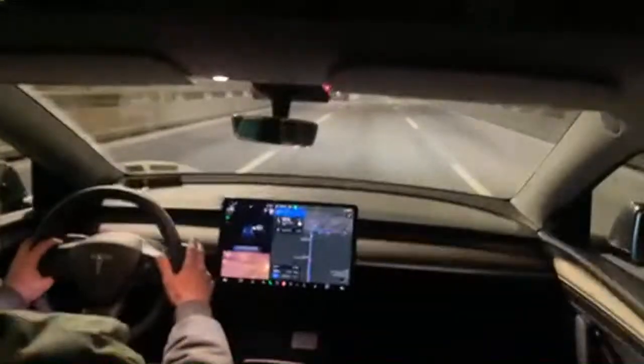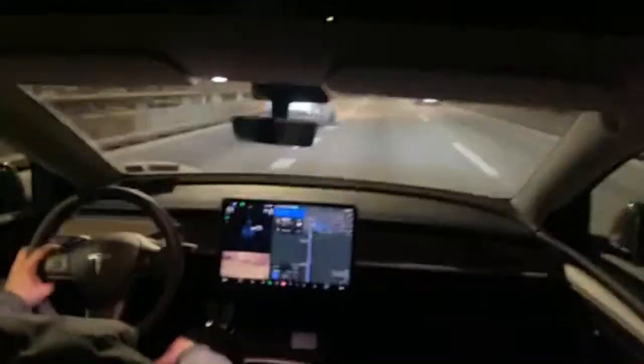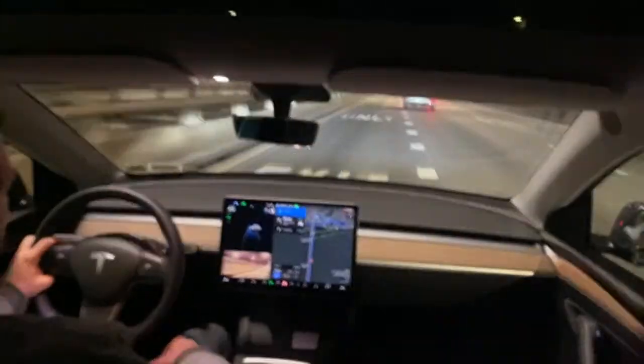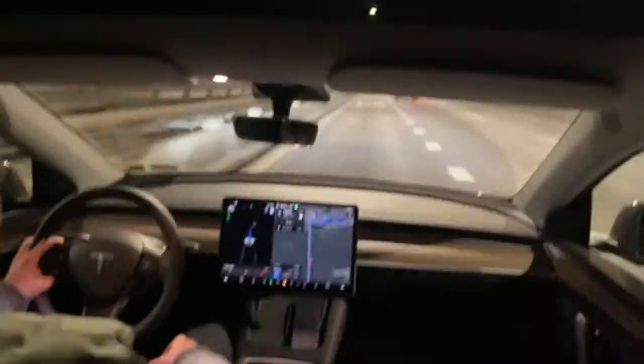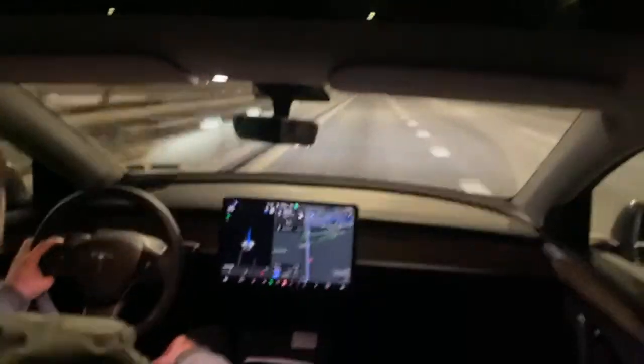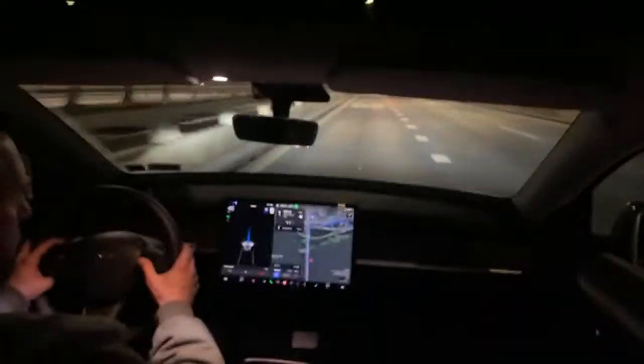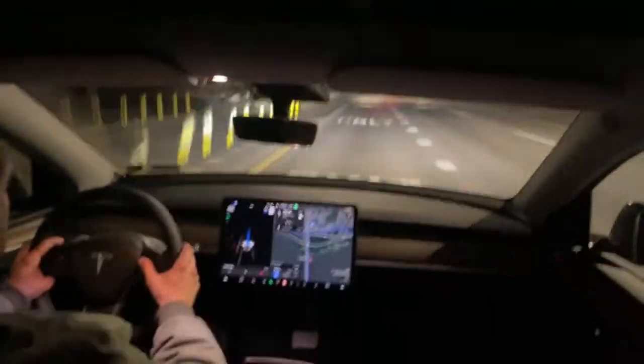All right. It's asking me to confirm a lane change. Oh, we have a car coming. Right when it was going to do a lane change, car coming, the dotted line came up red. It held back. All right. We're in the left lane. Just moved up the max speed to 50. But it looks like it sees those yellow lights up there. It most likely will slow down again.